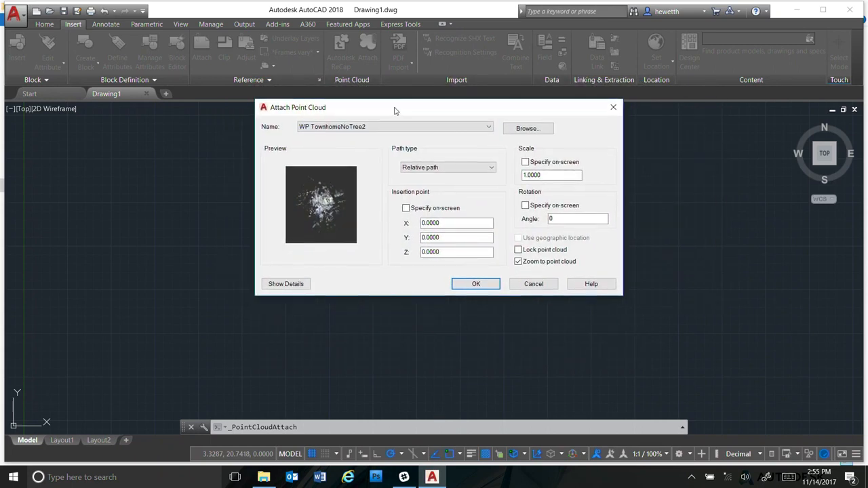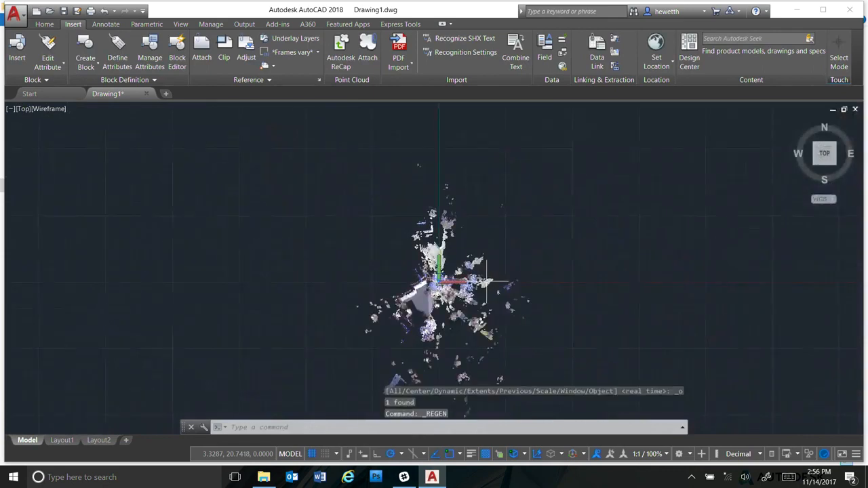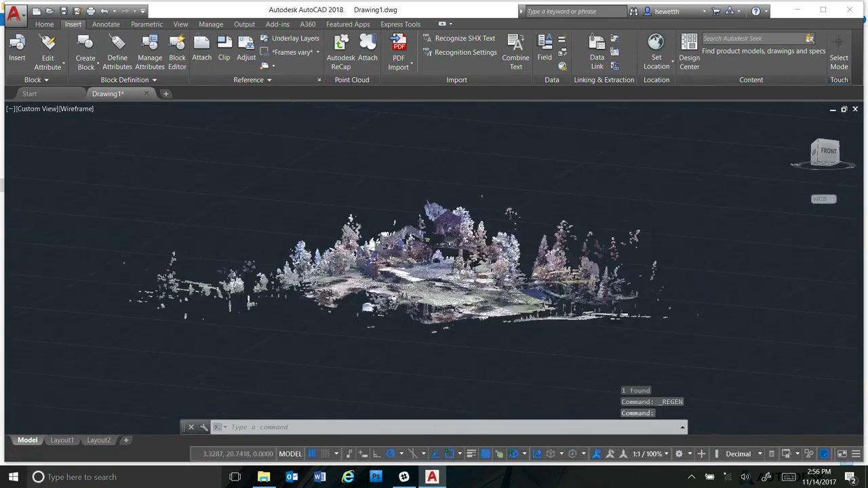And this should look very familiar. Okay, so it's just like attaching any reference file. I'm just going to go ahead and take the defaults, but again, if you knew an exact location, if you had a GPS point in it, then you can coordinate that using AutoCAD's GPS functionality as well. Okay, so I'm going to go ahead and just attach this. And now we can see in AutoCAD we've got all that data.